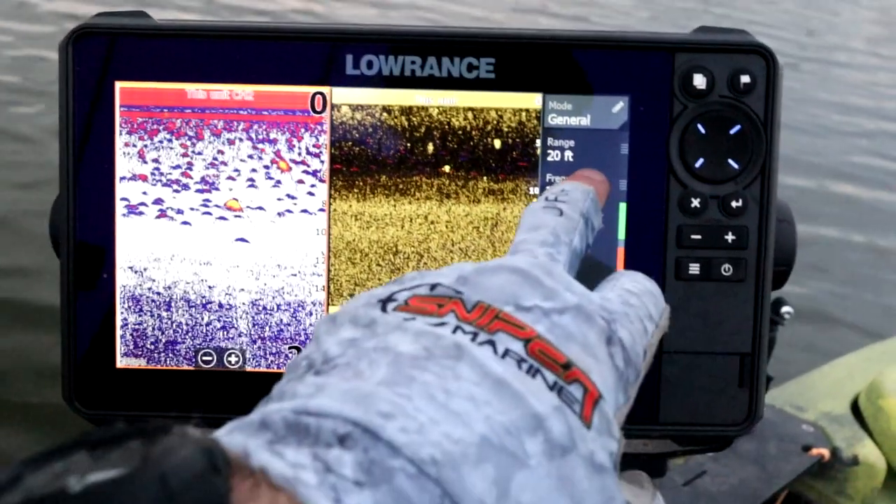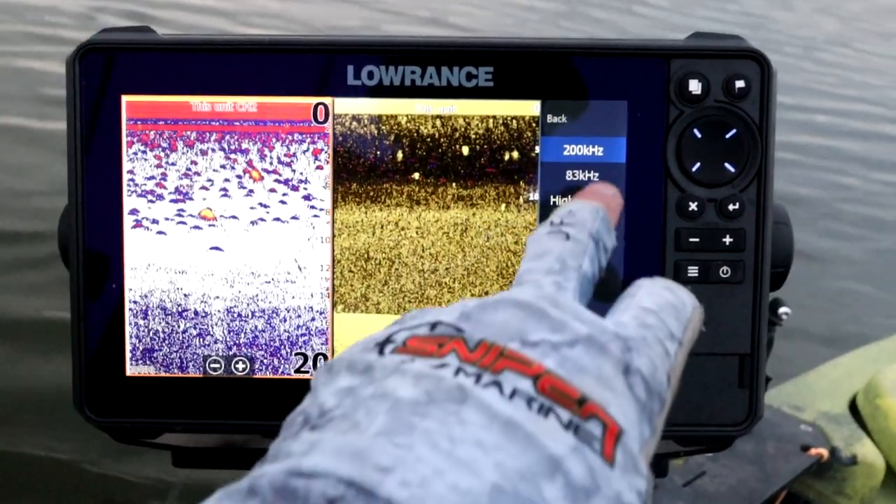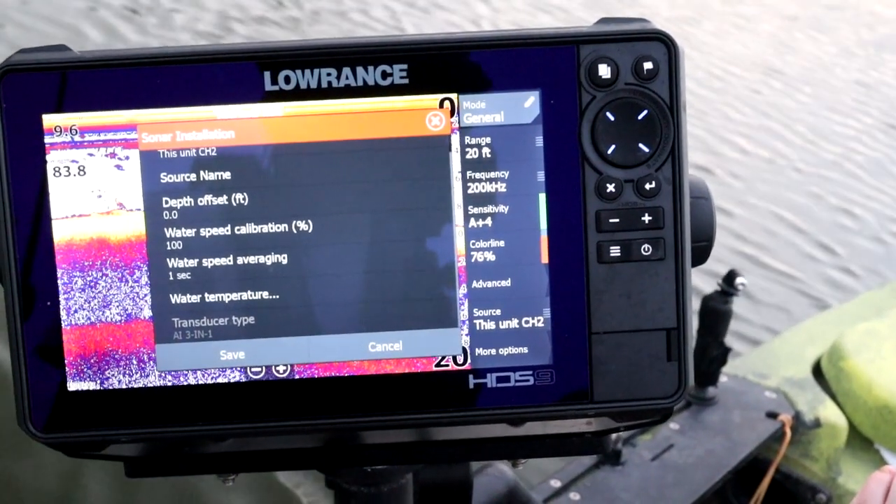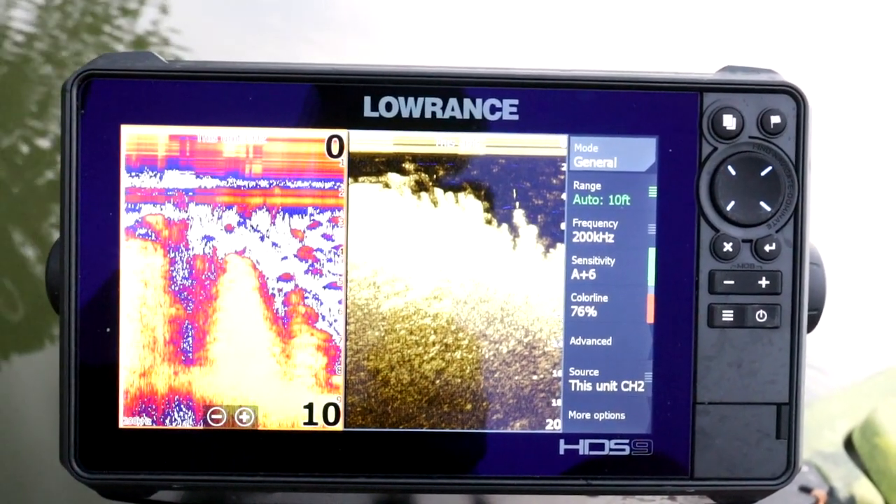And on both 2D and down imaging, you're going to have the option to select different frequencies. You've got 83 to 200 kilohertz on your sonar if you're running that Active Imaging 3-in-1, and you've got 455 and 800 on your down scan. So you're going to be able to toggle between the different frequencies right here on your down imaging or your sonar screen.